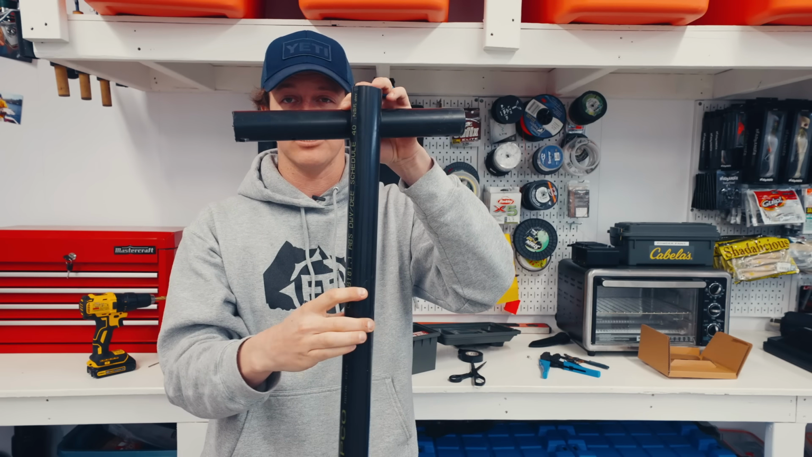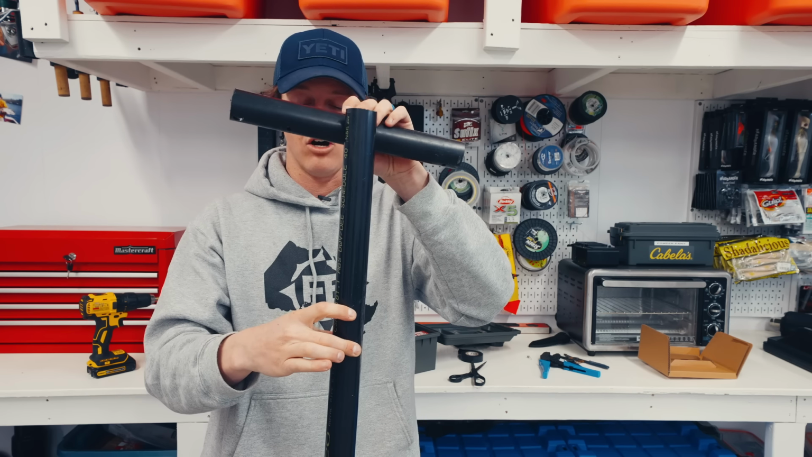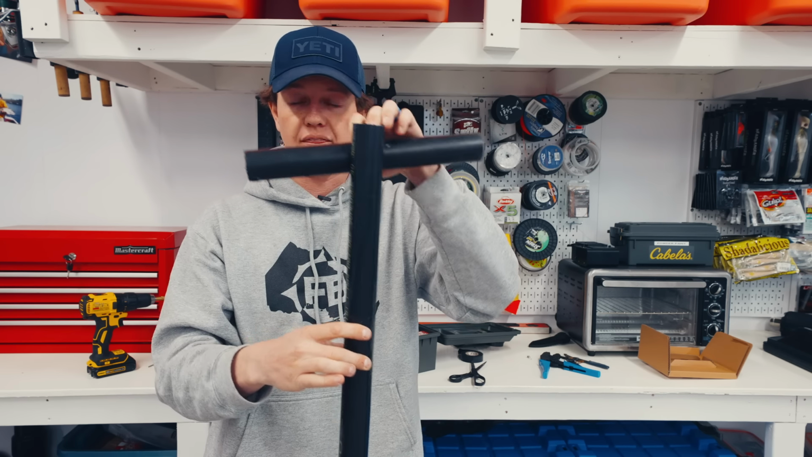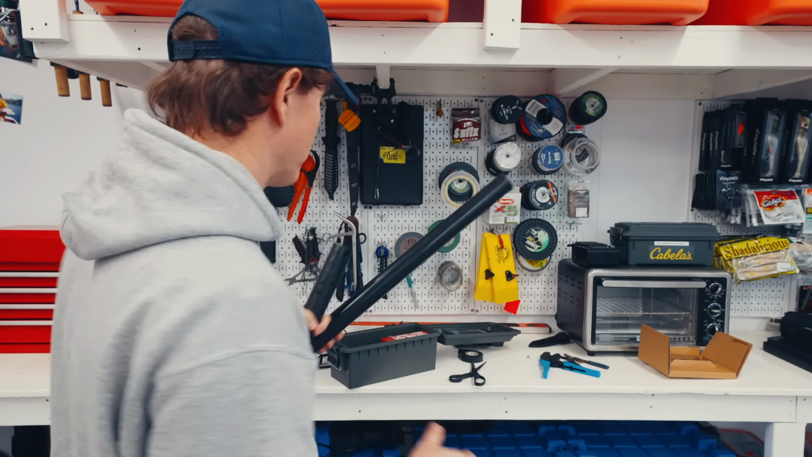And the beauty of it too is it's also gonna self-level because this is gonna wanna bounce. So even if it's a little crooked on the snow, it's gonna always wanna hang straight. And then your transducer will be straight because your transducer being straight is super important, especially when you're using an open water transducer like that.